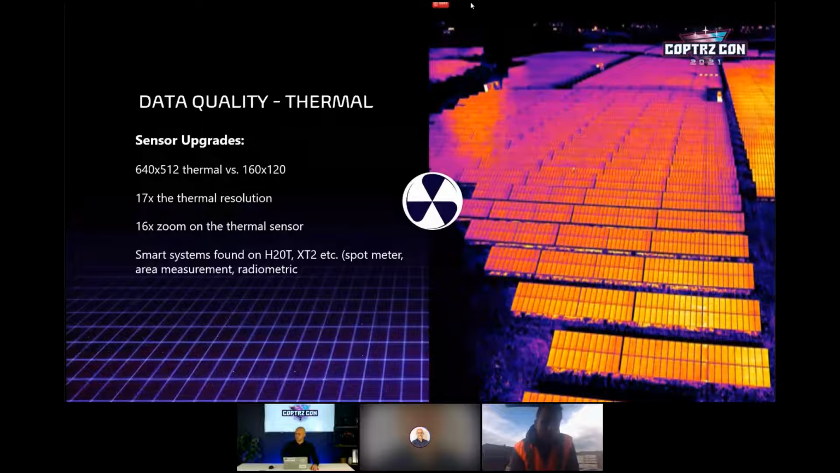It is a 640 by 512 thermal sensor, on paper the same as the XT2. It's just not quite giving you the same results, mainly because of the chipset. The XT2 is a FLIR chipset. This is DJI's own. I think DJI are going to improve this a lot. I think there's a lot more they can do with the firmware to make this chip much, much better still. Hopefully we can start seeing some big improvements over the next couple of months.